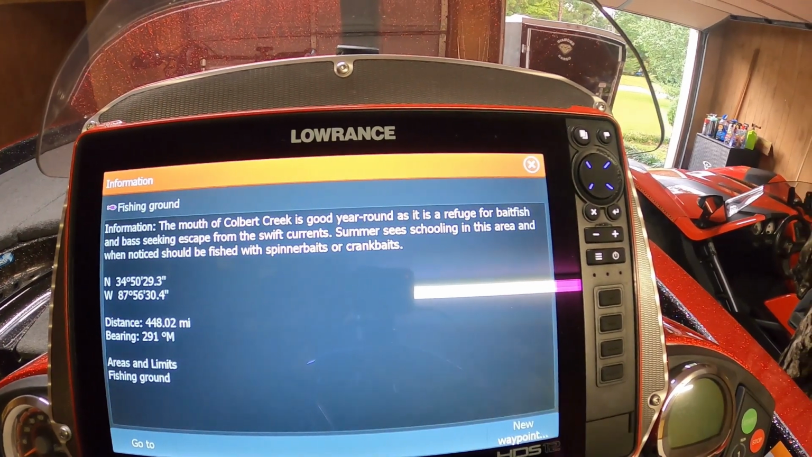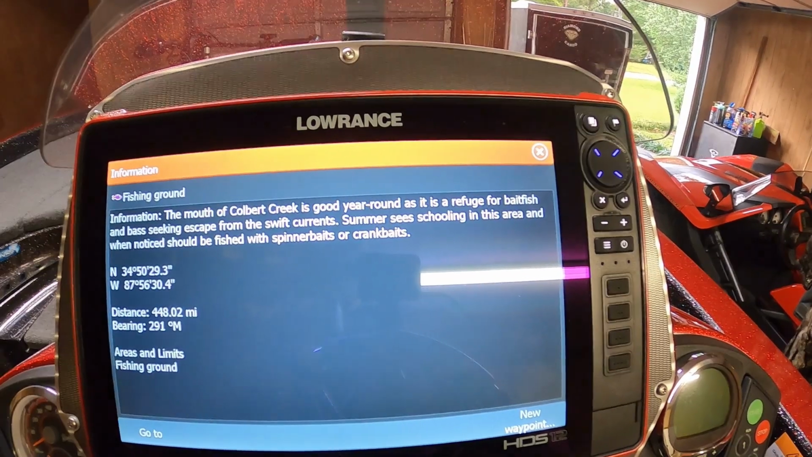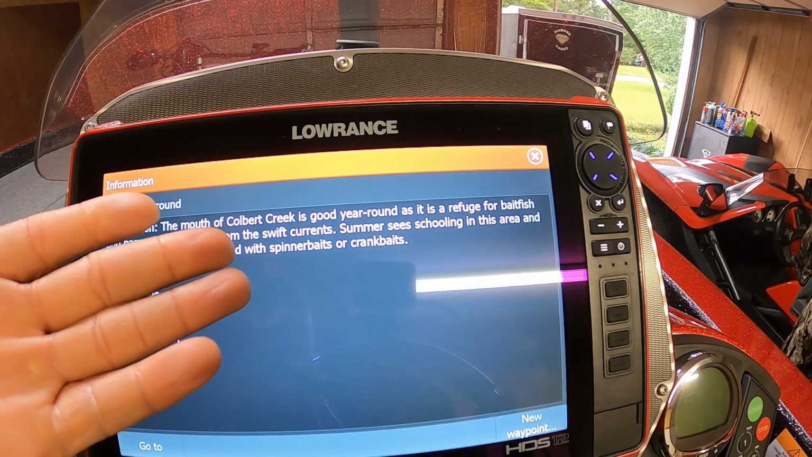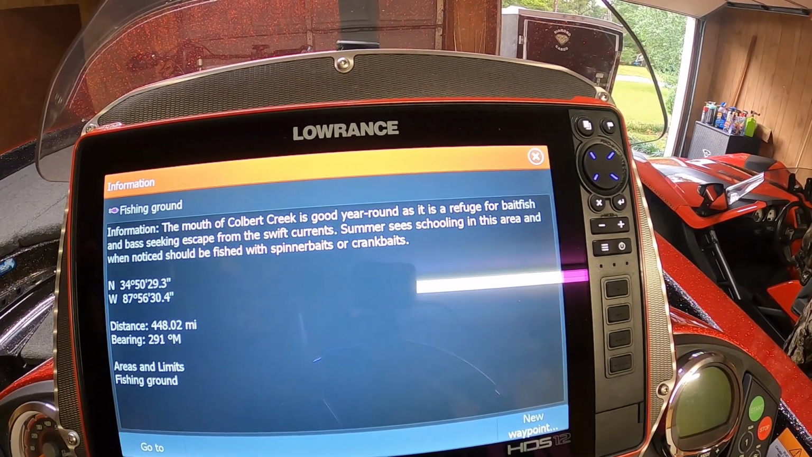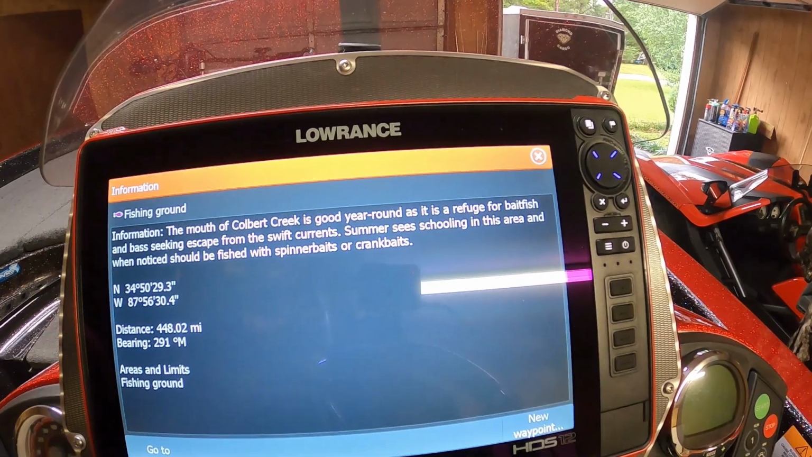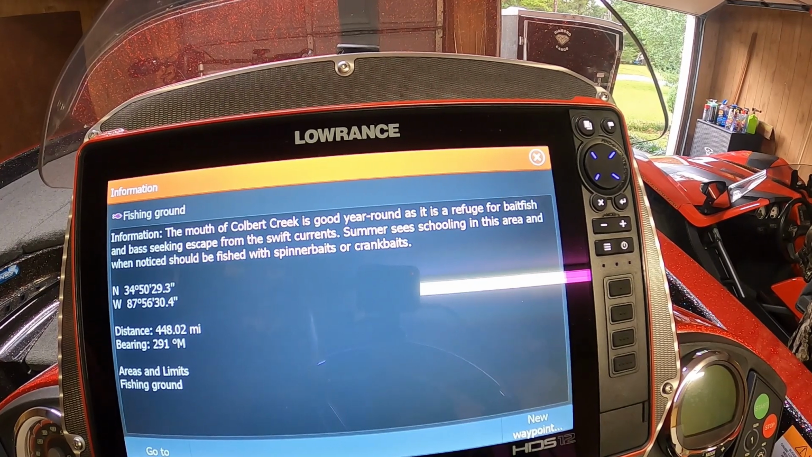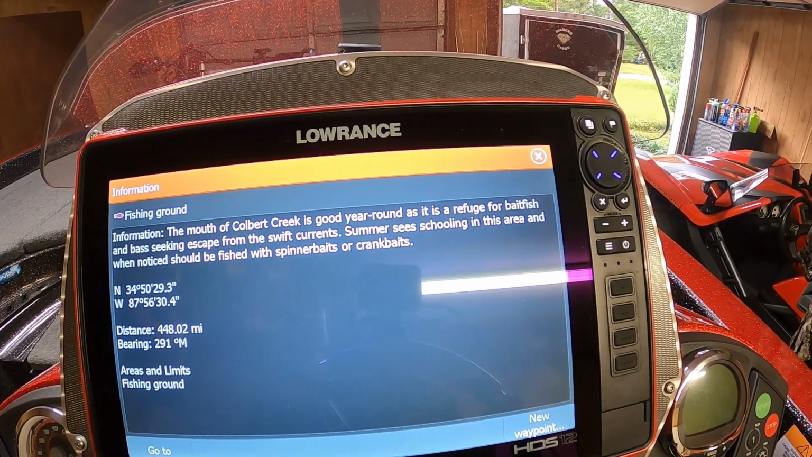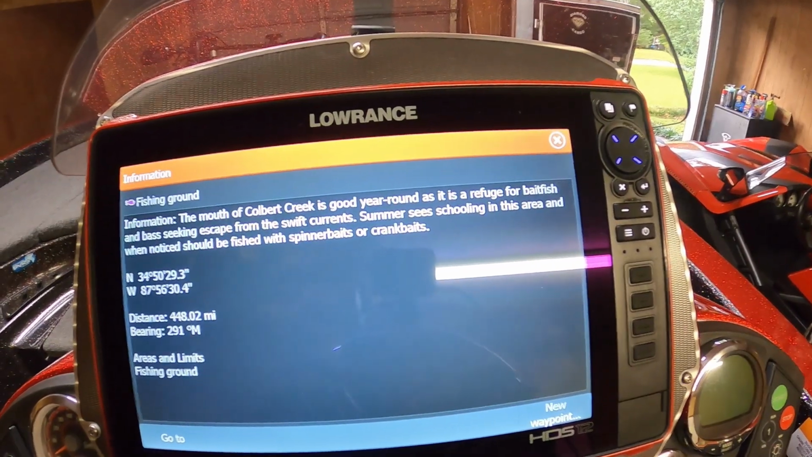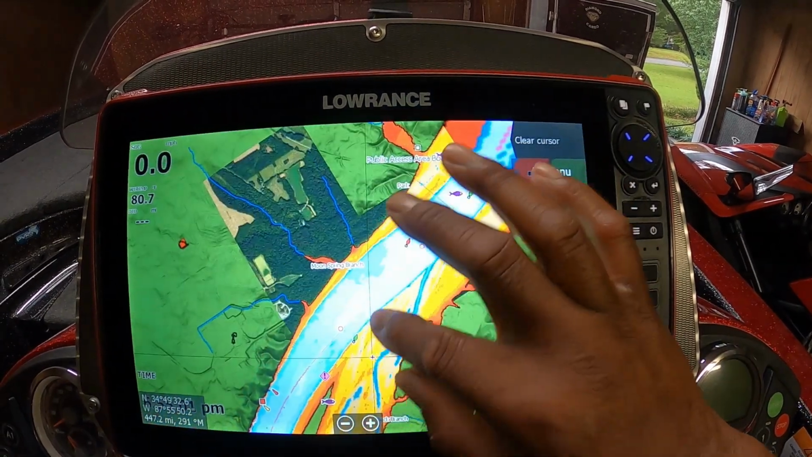Okay, and you can take that and run with it, or you can say, that doesn't make any sense, I'm not doing that. For example, that says the mouth of Cobra Creek is good year round, as it is a refuge for bait fish and bass seeking escape from the swift currents. Summer sees schooling in this area, and when noticed, should be fished with spinnerbaits and crankbaits. That's what it says.